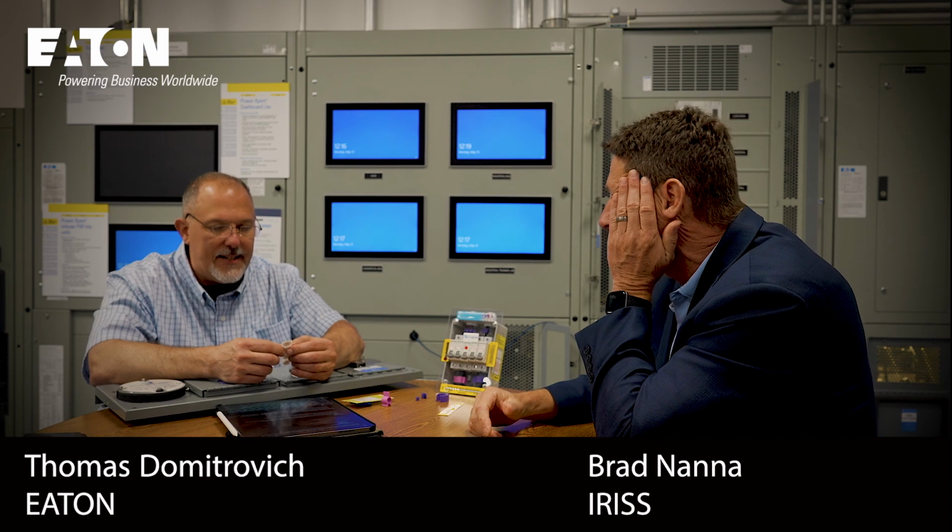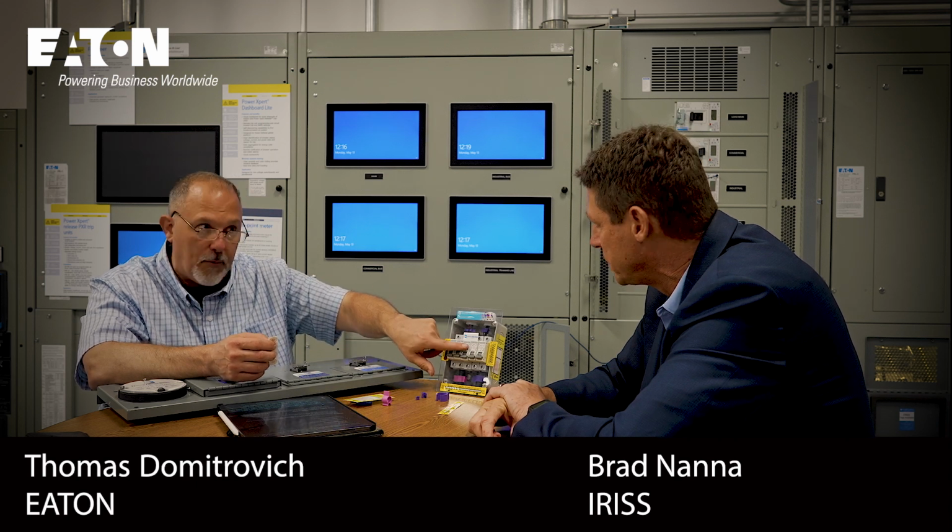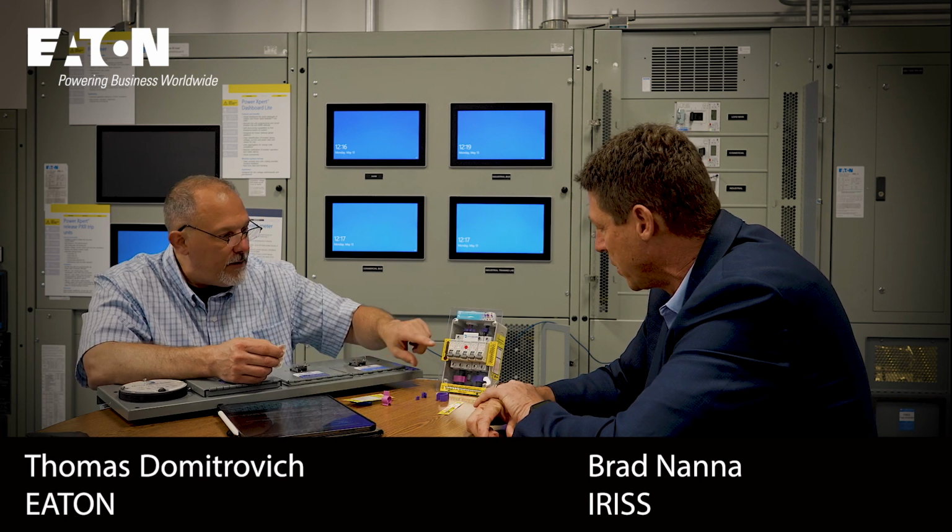Now, I would doubt there's any standard for these. No. So you basically design them, and it changes color at a certain temperature. And there's no standard that would prohibit sticking something on the front of a breaker. Correct. And they'll come off too.